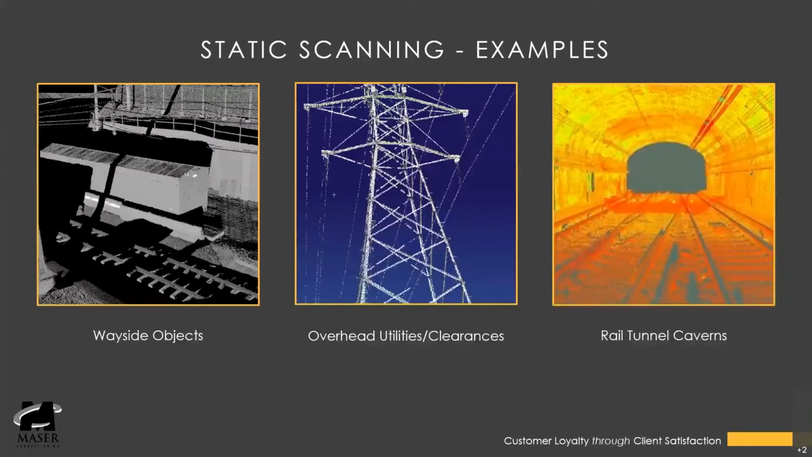Here are some static scanning examples. If you look to the left there, we can scan wayside objects, signal huts, signal mast, overhead catenary system, poles, all kinds of information and features along the rail corridor. In the middle there, we can also show that we can scan overhead utilities for clearances. A lot of times, maybe on a light rail project or something, it's crossing under these high tension wires and we need to get the proper clearance. We can scan that too.